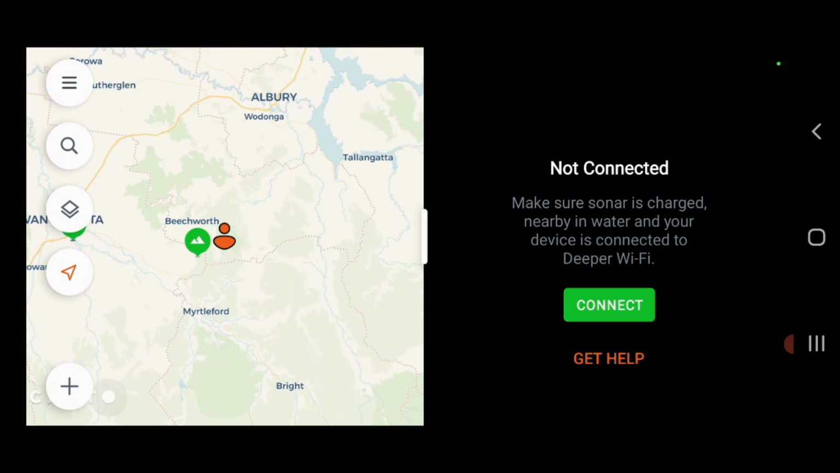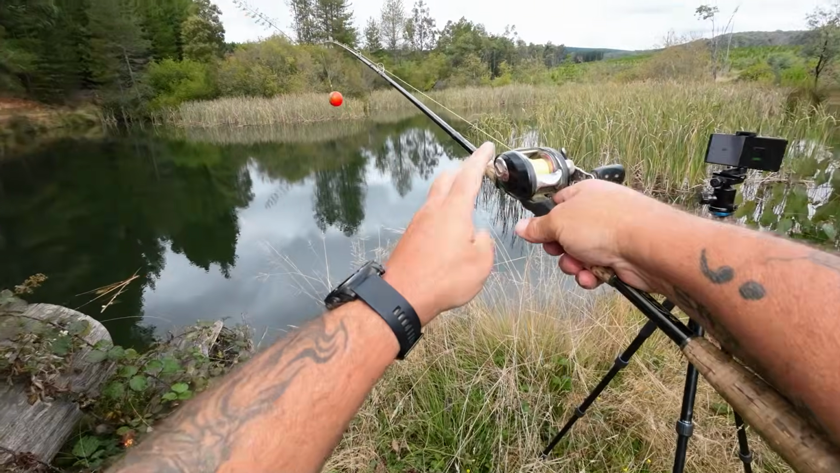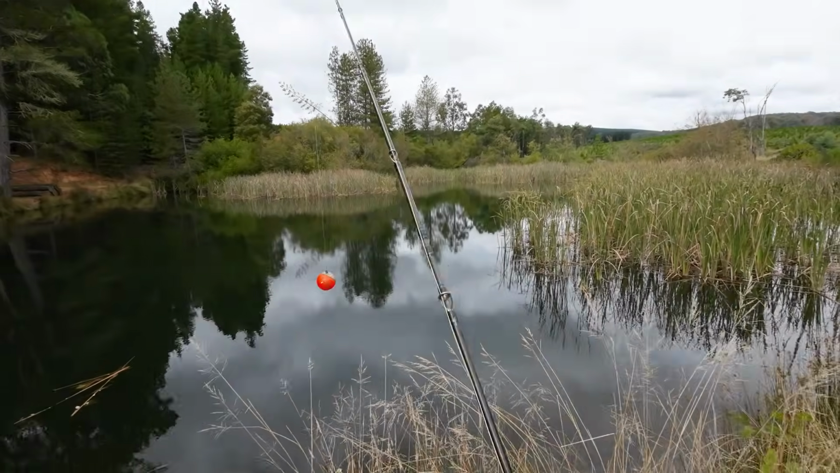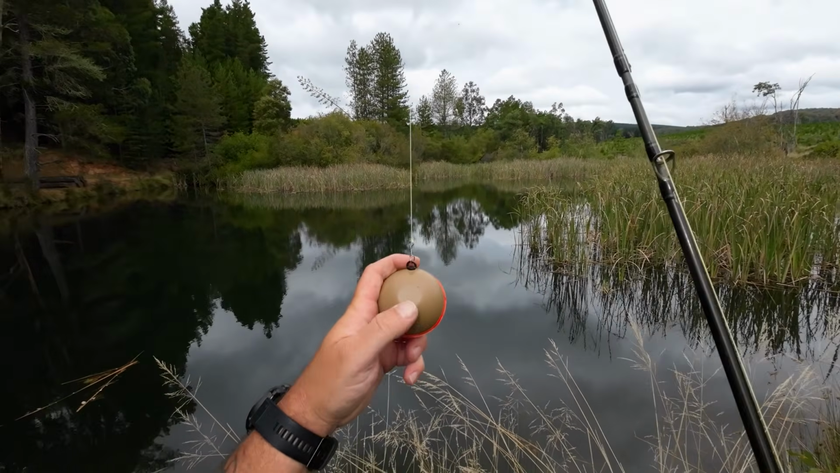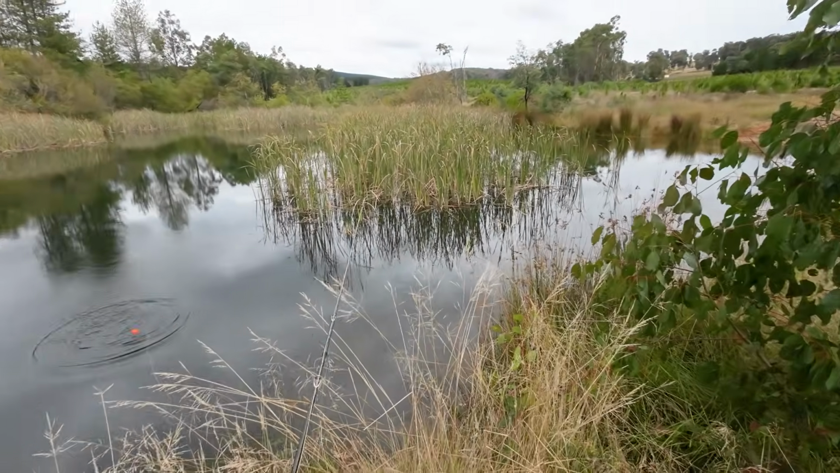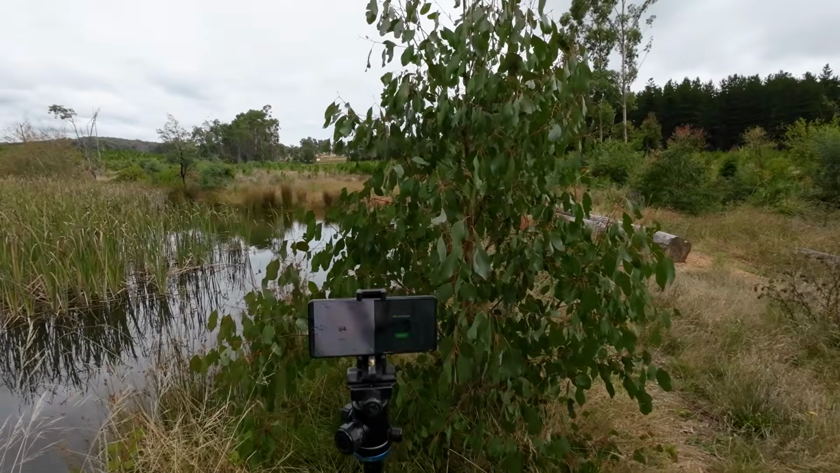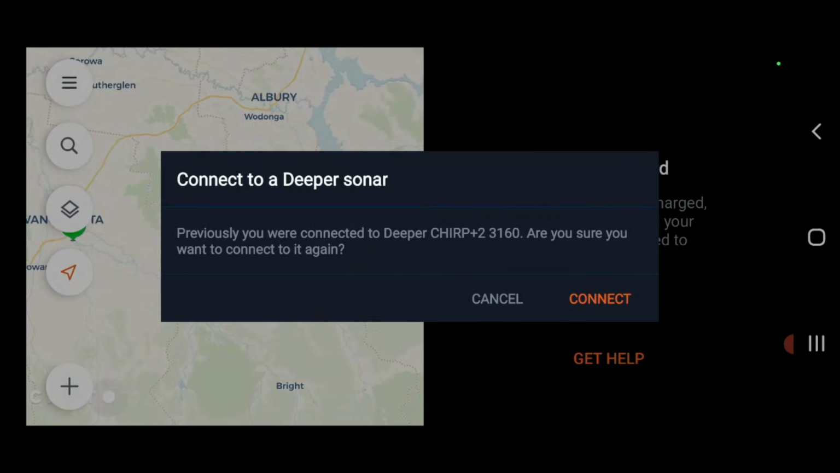Rightio. Now, when you first go into the app, that's what it's going to look like. Now what I'm going to do is I'm going to get my Deeper, which is over here. I'm using this with a baitcaster rod with 50-pound braided line. Now to turn the Deeper on, all you've got to do is put it in the water, and these two little metallic knobs that stick off the bottom will turn it on. So that sort of shortens the circuit or creates a circuit which turns it on. So that's now on.